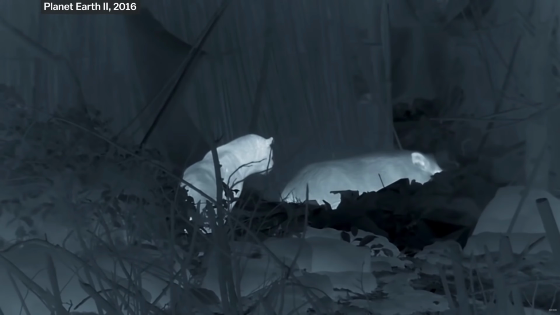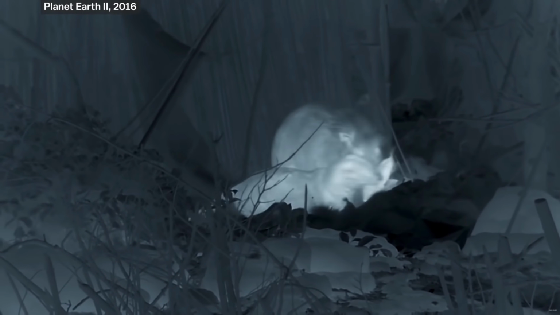The cooled sensors are much more sensitive, so they also can be operated with long zoom lenses and higher frame rates than uncooled cameras. Cooled infrared cameras are much more expensive than uncooled infrared cameras, but they have just an incredible image quality in comparison to the uncooled cameras.